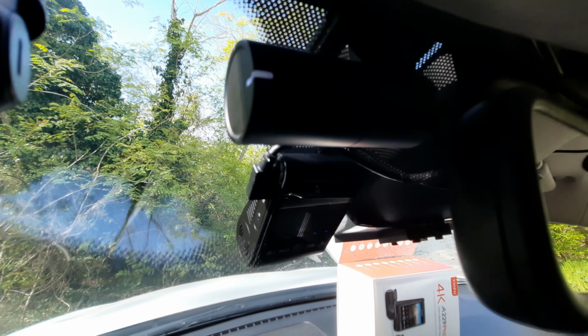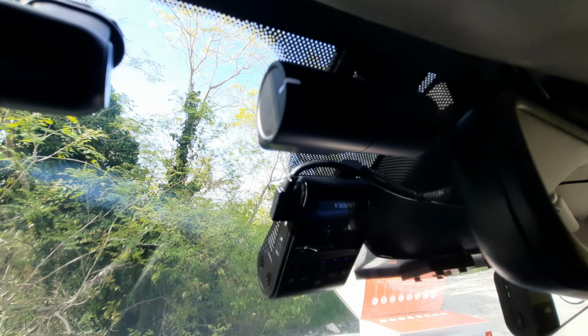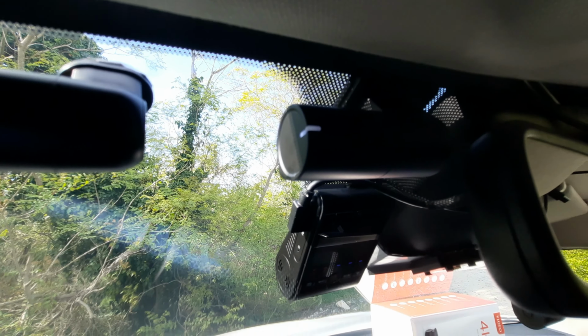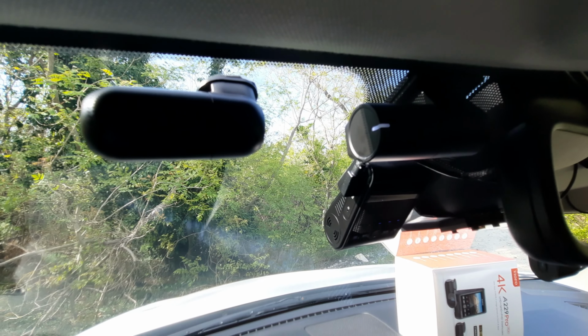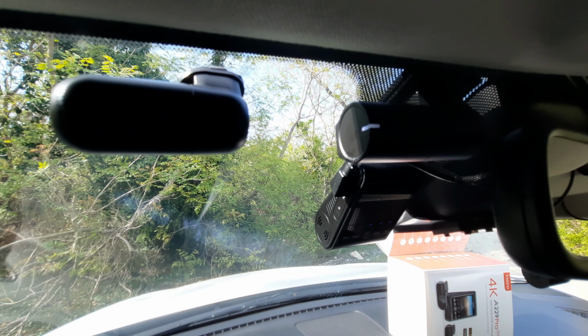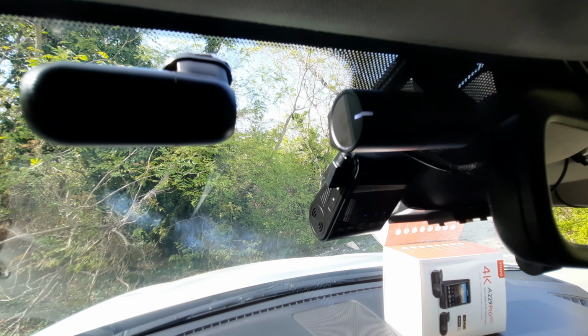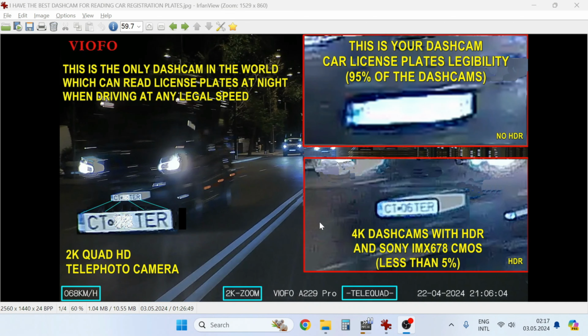With this setup I will make a video test. The most important is during night, because during the day there are no problems, and I will show you how important it is to have a telephoto lens, and also how important the HDR is. This is the third part of my video, and because it is already too long, I am trying to make it shorter. So I made this picture.